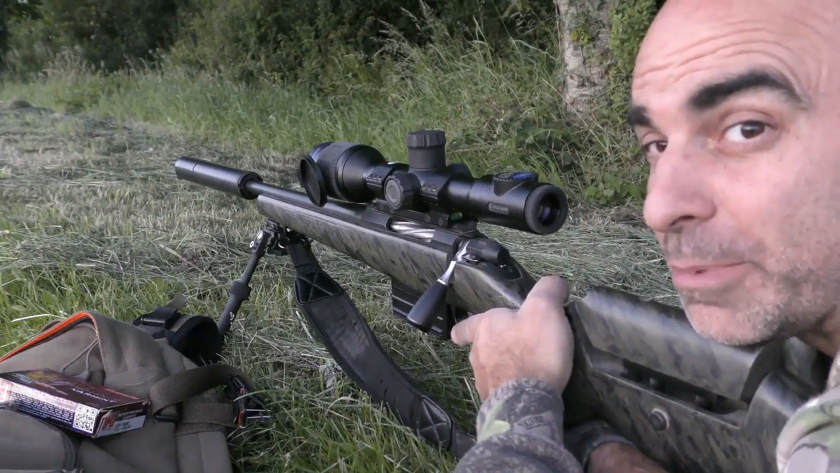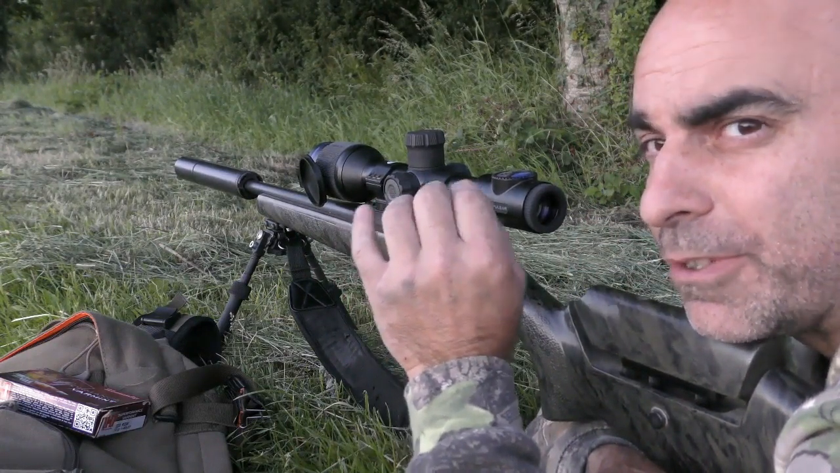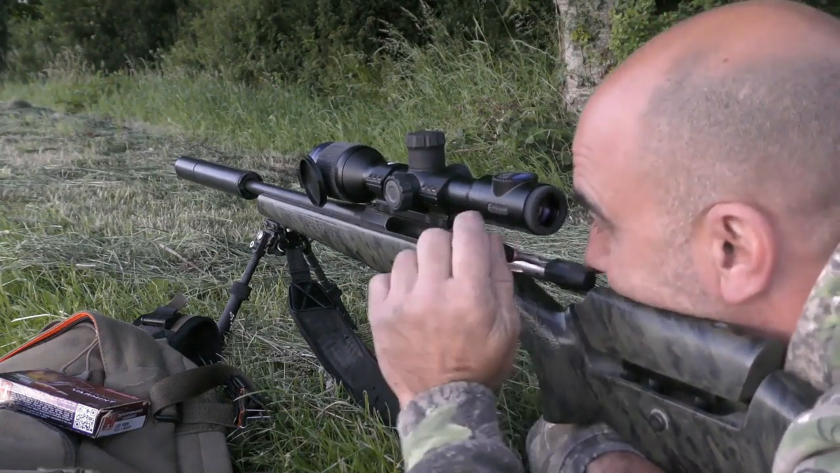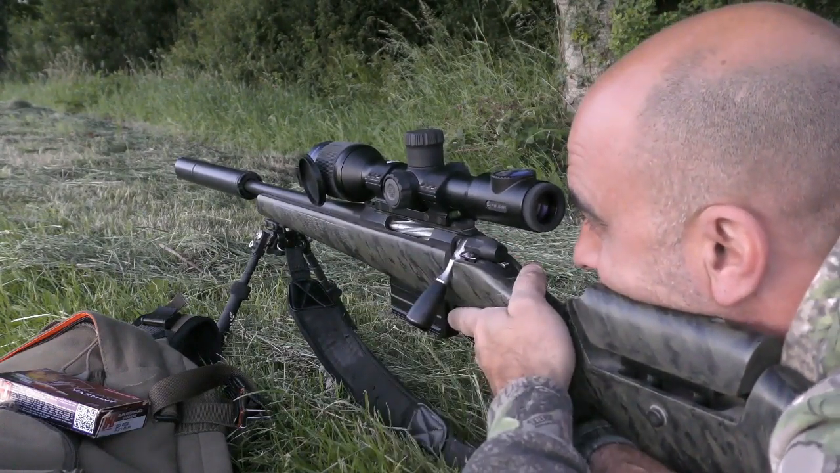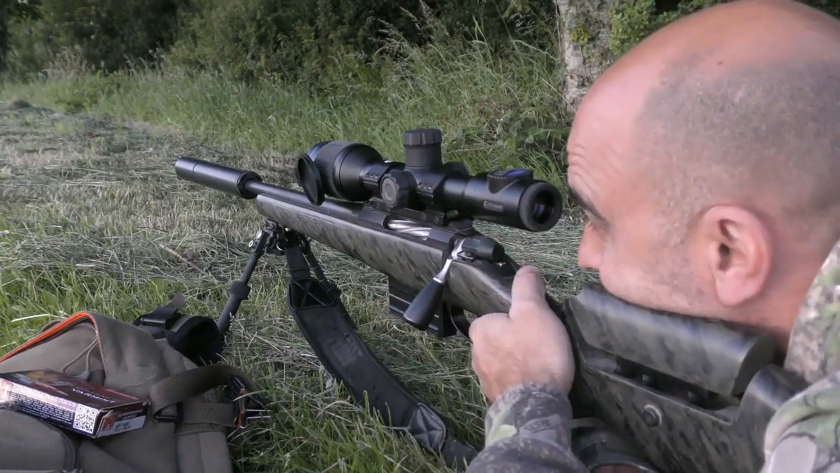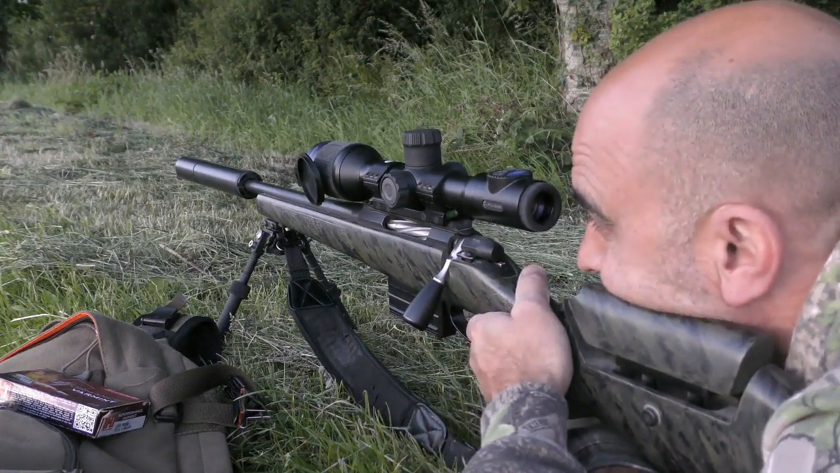I can actually see where that bullet has impacted, the heat from that on the cardboard box. I can actually see that through the scope. It's pretty impressive. So a bit high, probably about 2 inches high and about half an inch to the left.